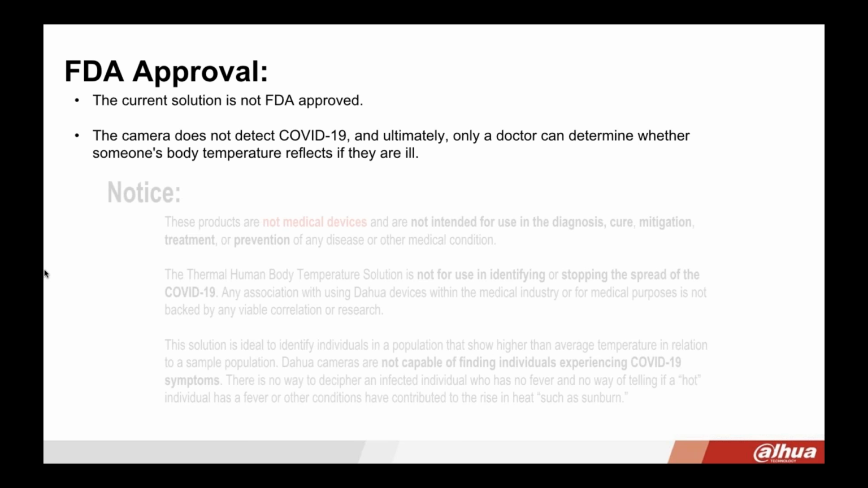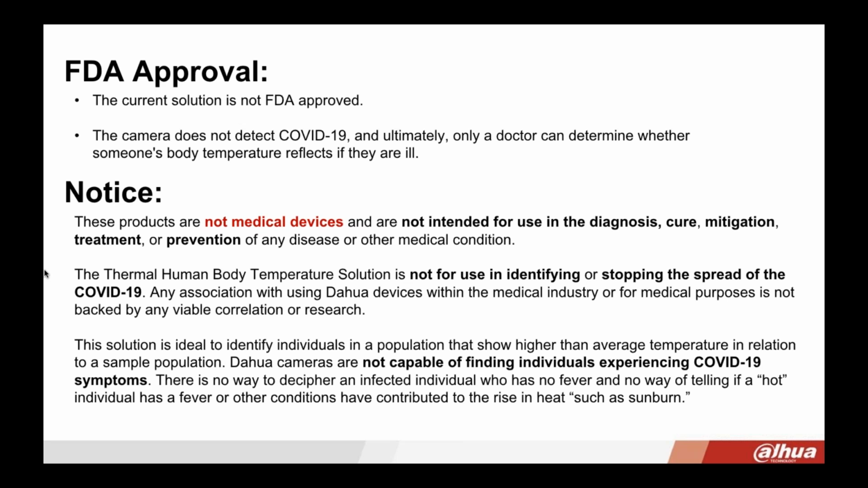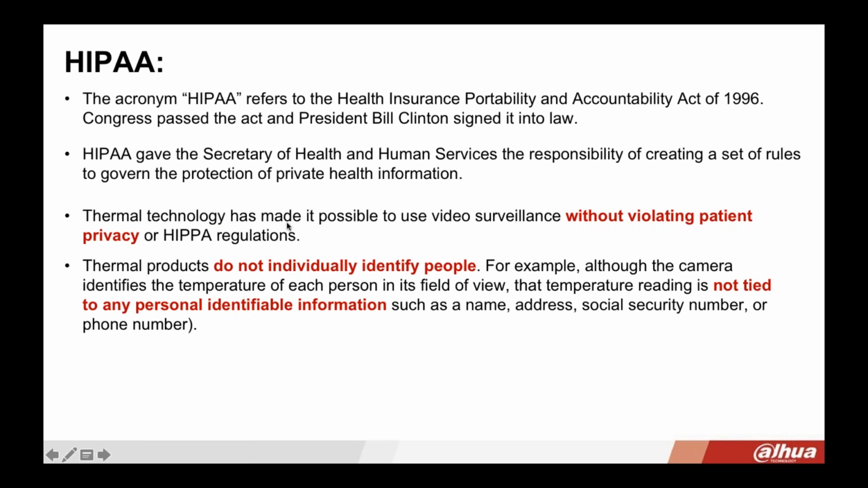This is not a medical device, and it's not intended for use in the diagnosis, the cure, the mitigation, the treatment, or prevention of any disease. It has the ability to alert you to people that may have a fever that could be potentially at risk of spreading COVID-19. So it's used to screen people.